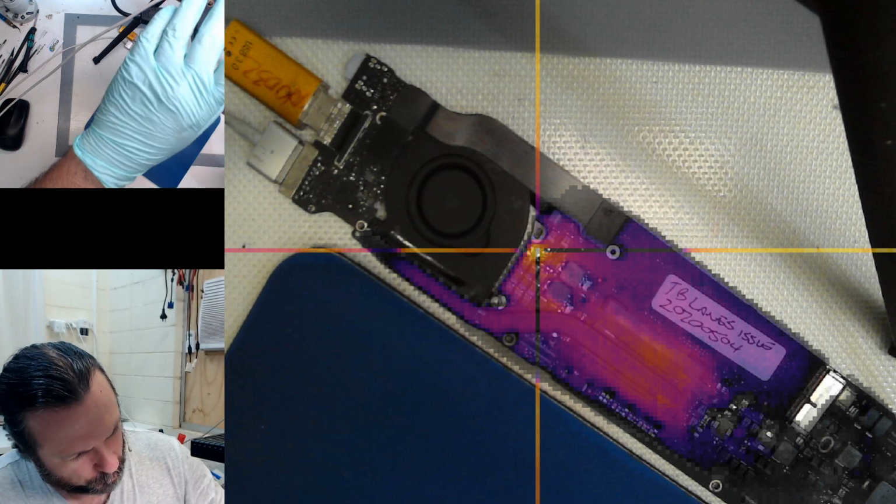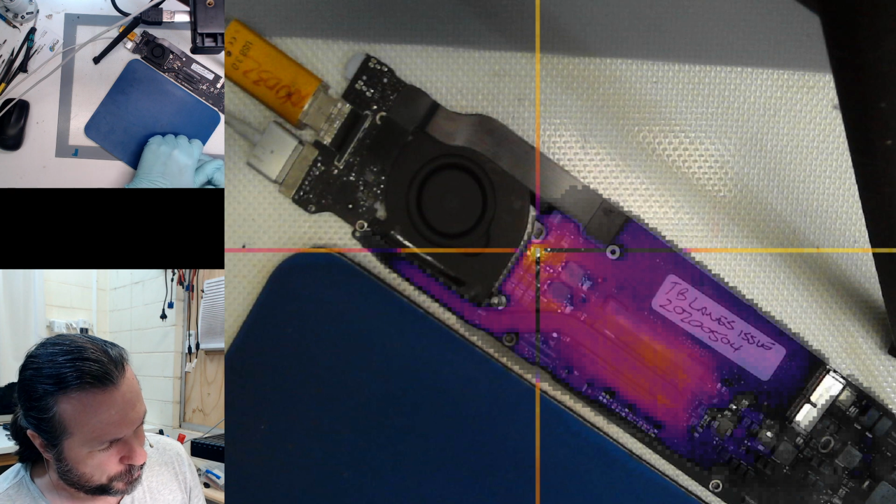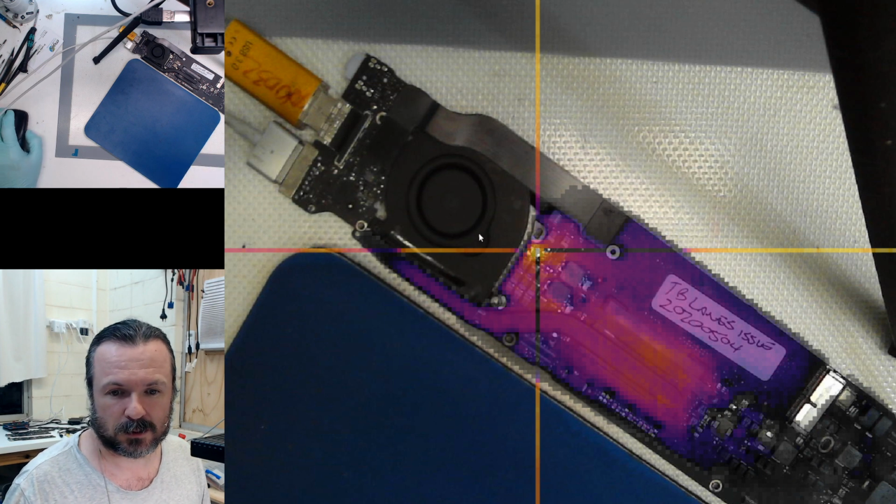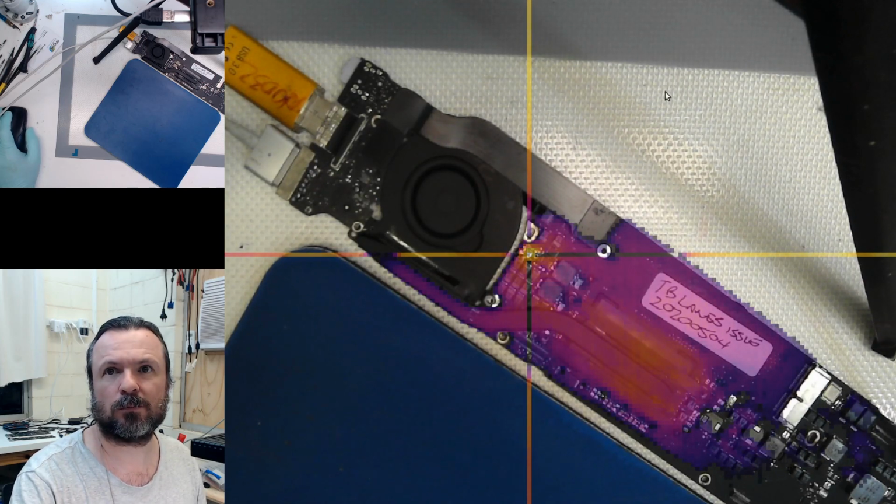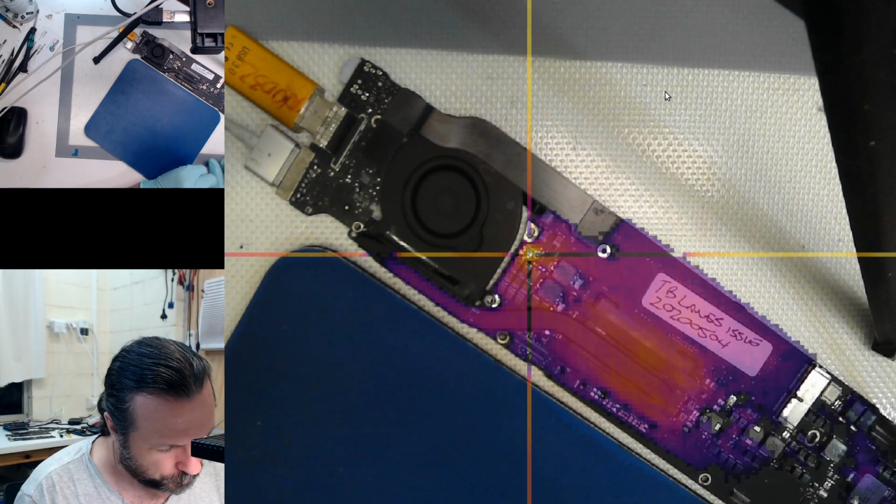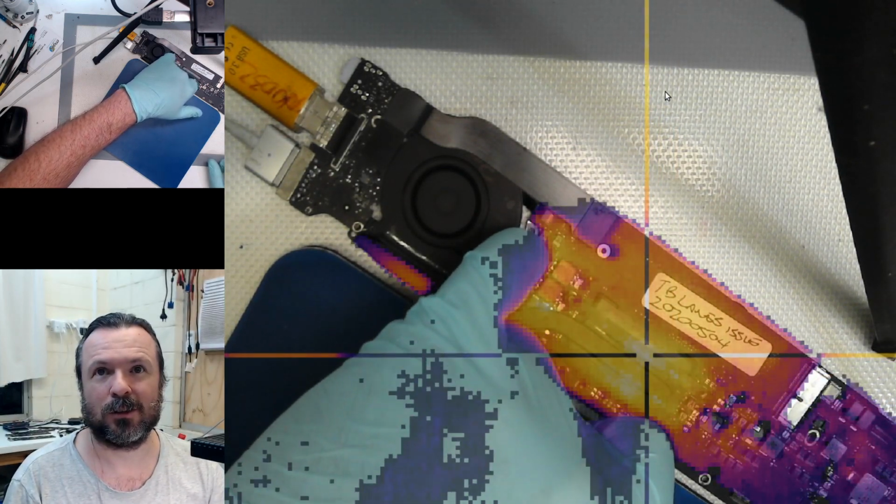Yes, English Hedgehog, I've been working on my software. If I could just get away with this damn cable being such a pain in the butt. Yeah, no sizzle, I'm sorry. Let's try again. Yeah, definitely no sizzle at all.